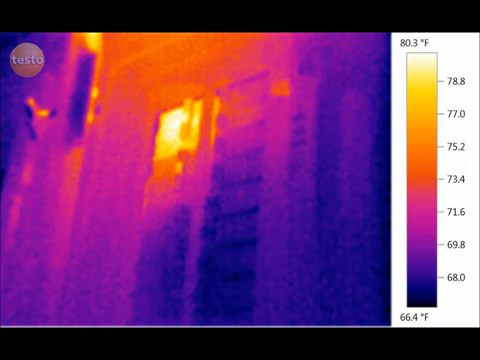In this thermogram, we see an electrical disconnect switch, more commonly referred to as a breaker. This image was taken during a routine inspection of a commercial restaurant facility. The bright coloration alerted the thermographer that there may be a potential problem. Upon further examination, after removing the panel cover and attaching electrical testing equipment to the circuit, it was determined that there was not a problem.